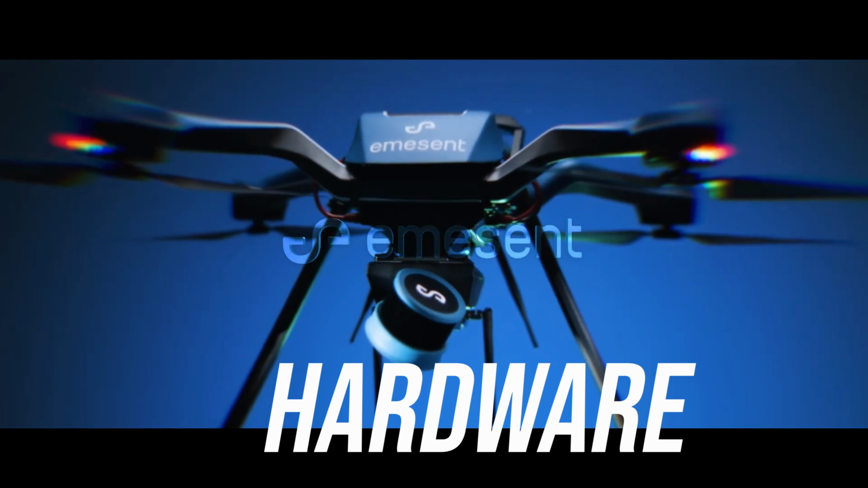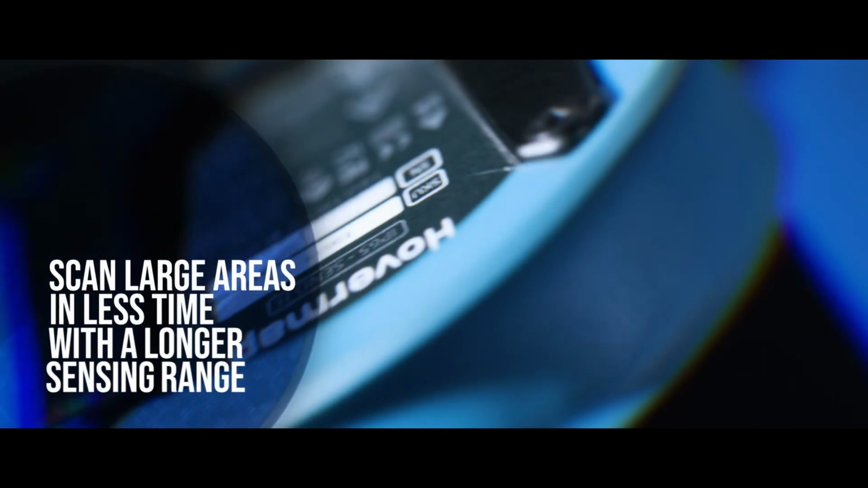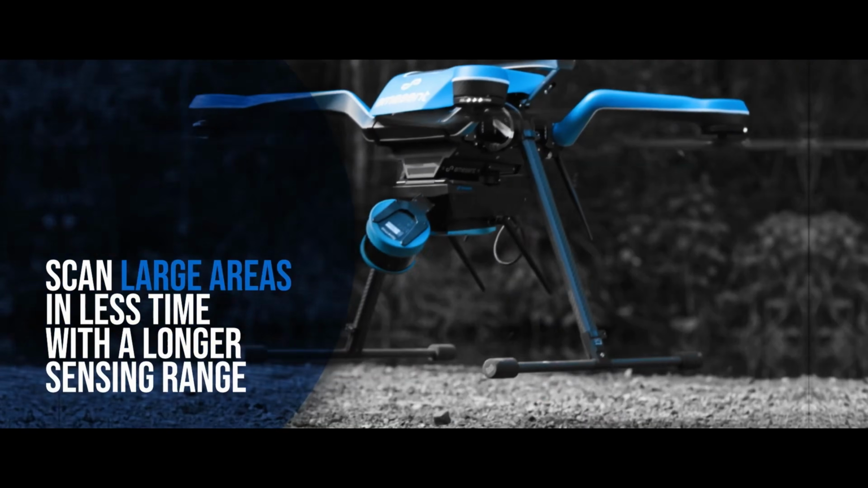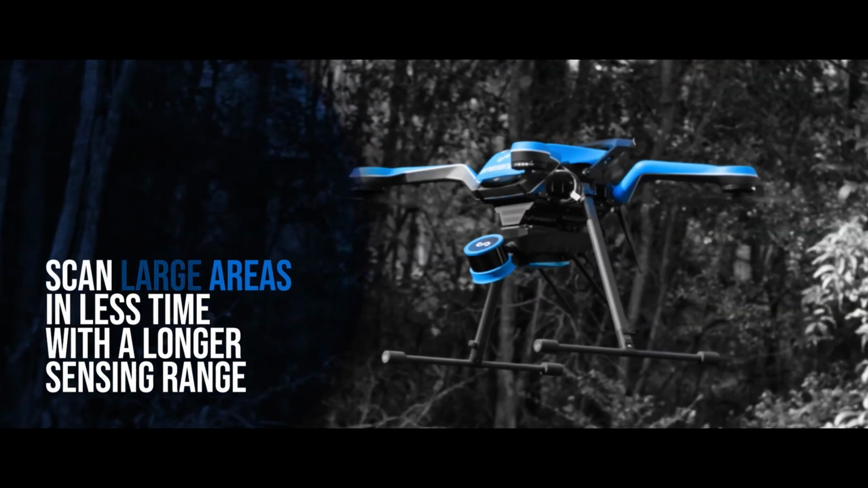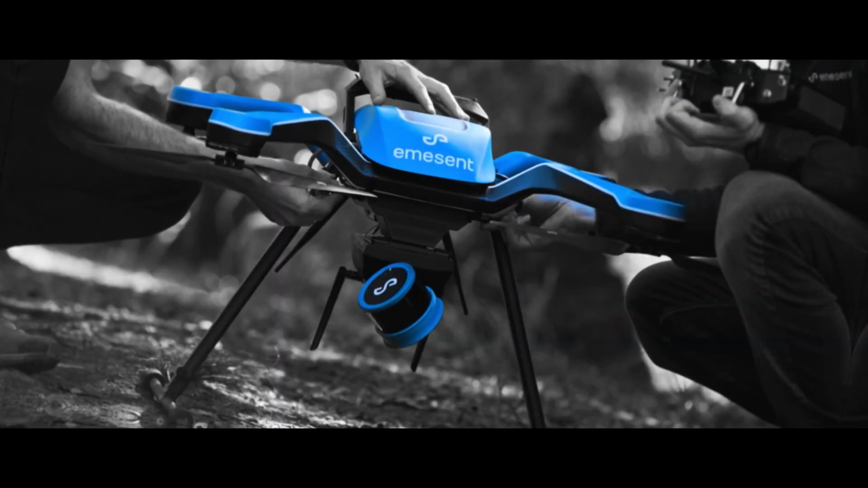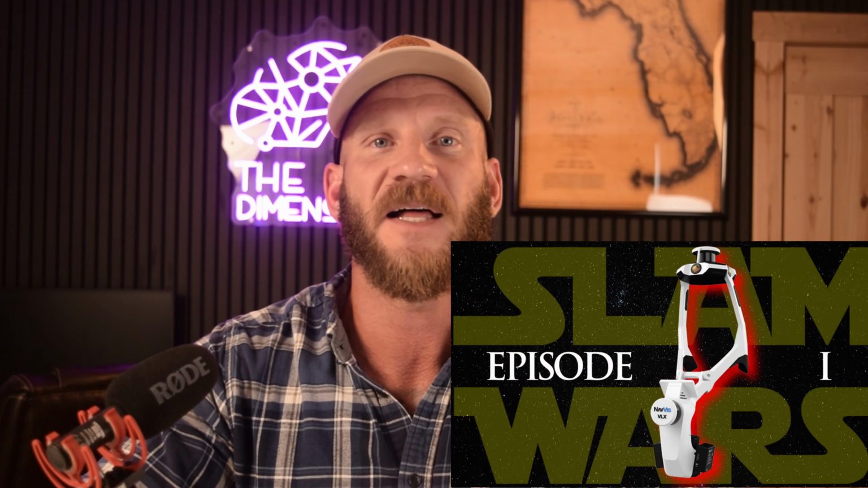Emesent's latest creation, the Hovermap ST-X, uses a single Hesai XT32 LiDAR sensor, a significant upgrade from what the Hovermap ST used, a 16-channel Velodyne sensor. This gave the ST-X better accuracy, better range, and double the points per second. Now, we've covered the specs of the XT32 quite a bit in the VLX3 episode, and these are far from the only two manufacturers that use this specific LiDAR sensor.